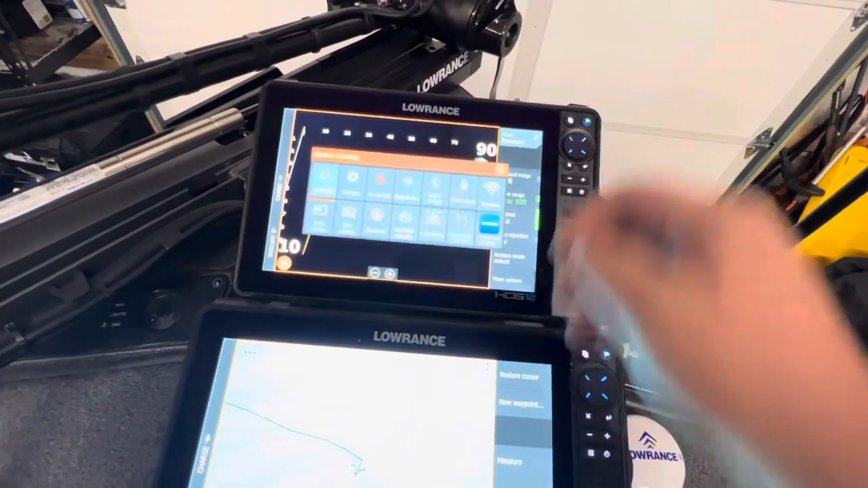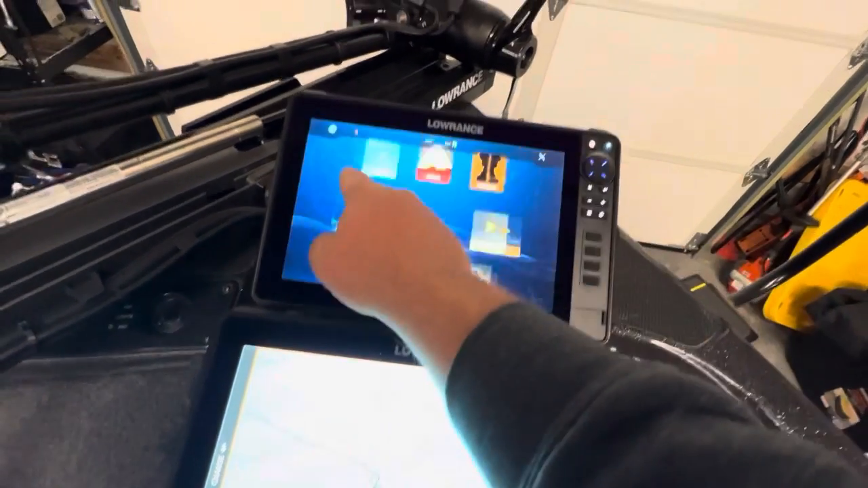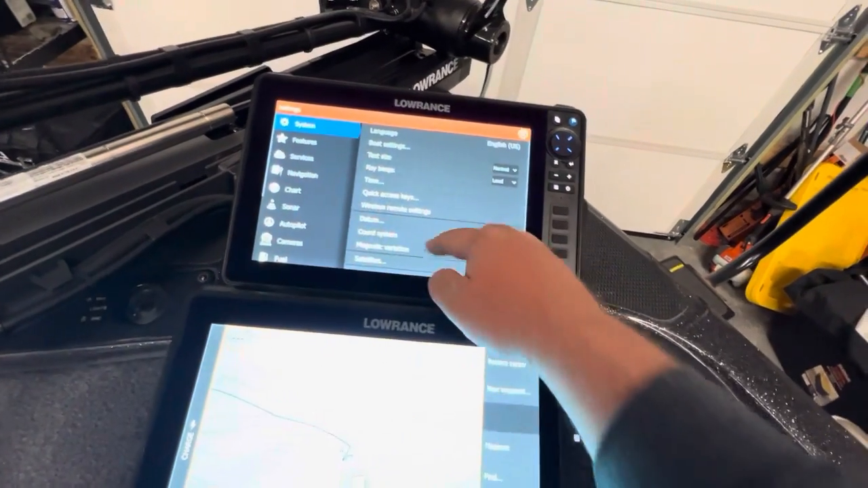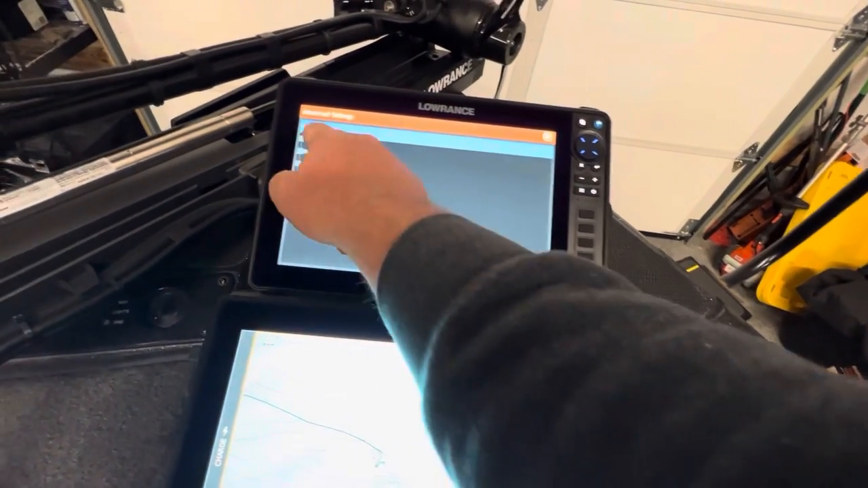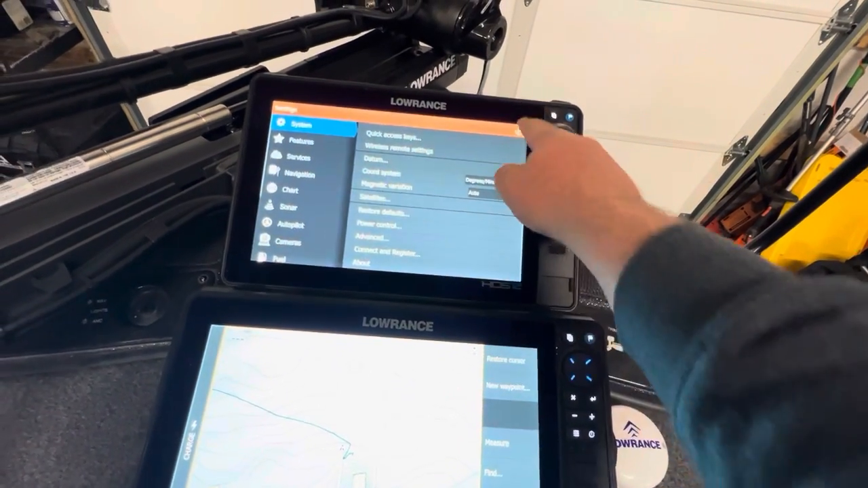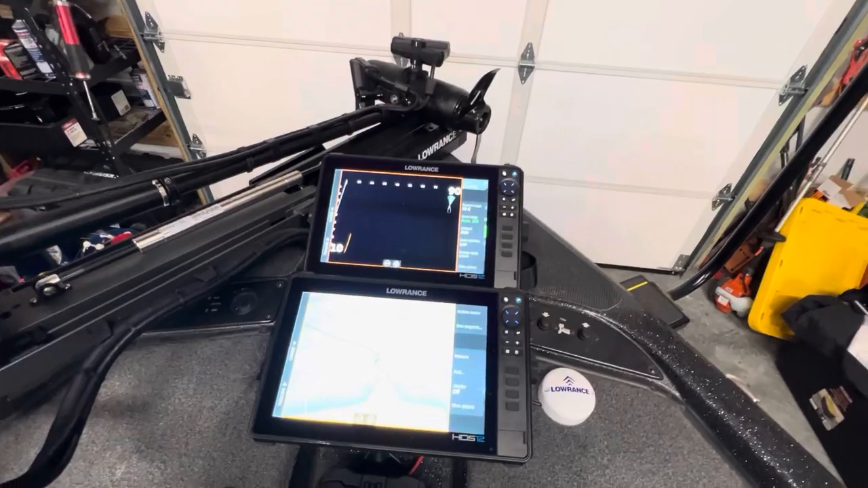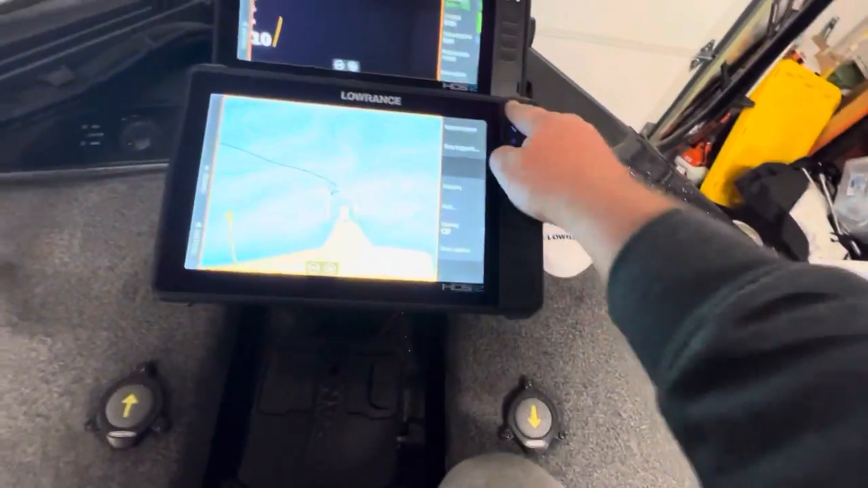But I'm going to do this. I'm going to go to System, Advanced, User Interface, and I'm going to do that hide menu. It's always very important. You don't want to have to lean down to make that thing disappear. Same thing here.